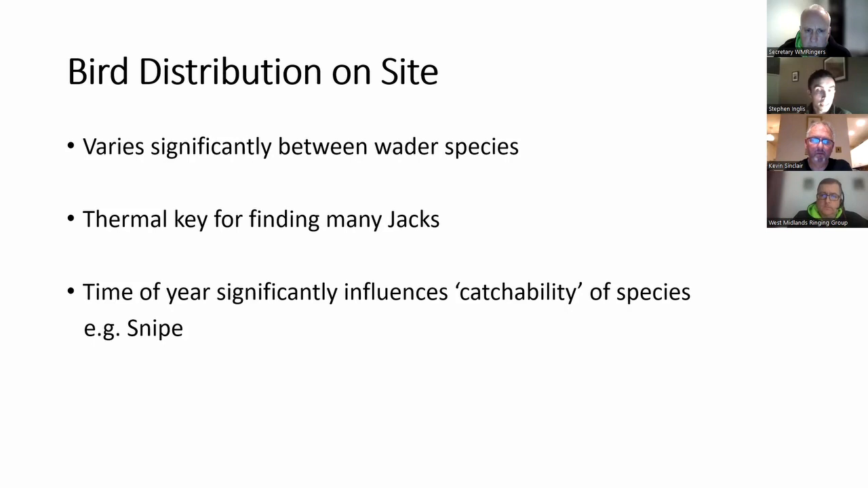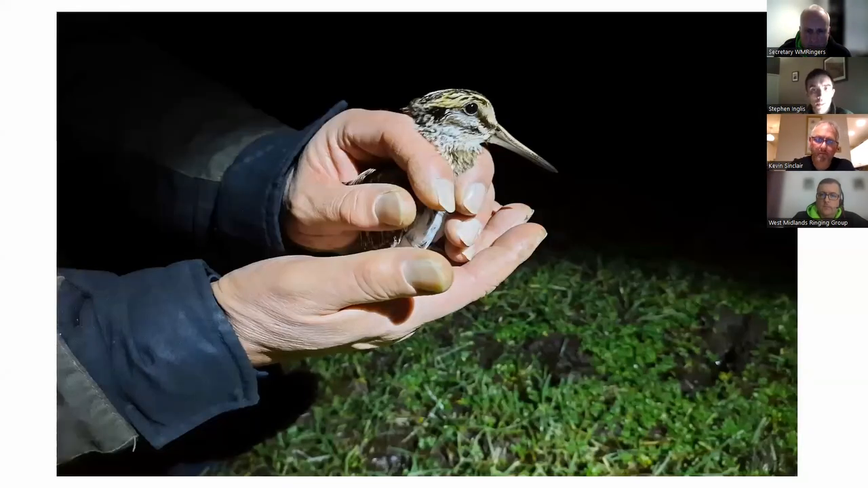It is all relative, but we could catch 2 or 3 in a night, while we were maybe seeing 50 or 60 in a night. Even at other times of year when they're more numerous, we're not necessarily catching them all. So I'm going to talk a little bit about the 3 species in turn. If you could go on to the next one.